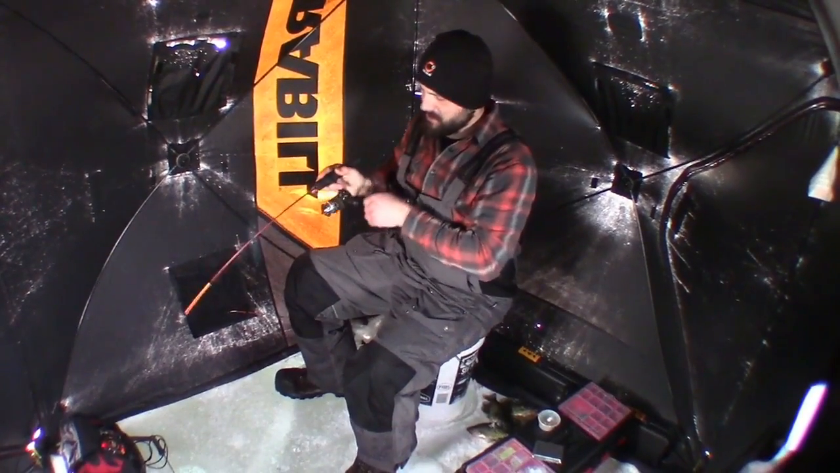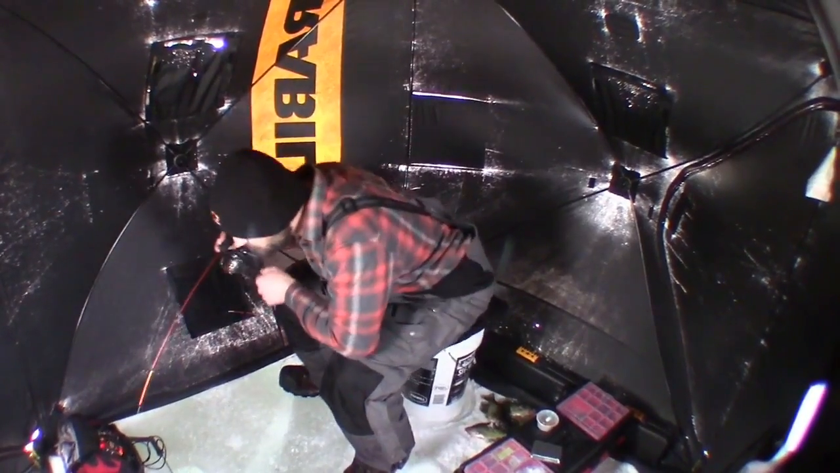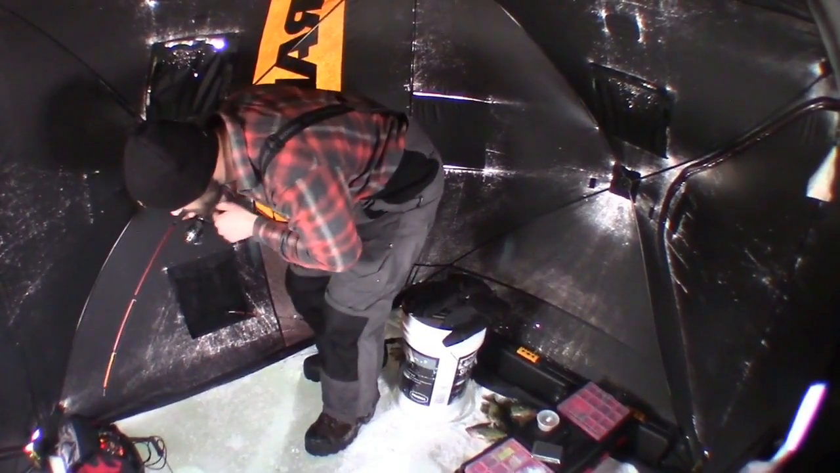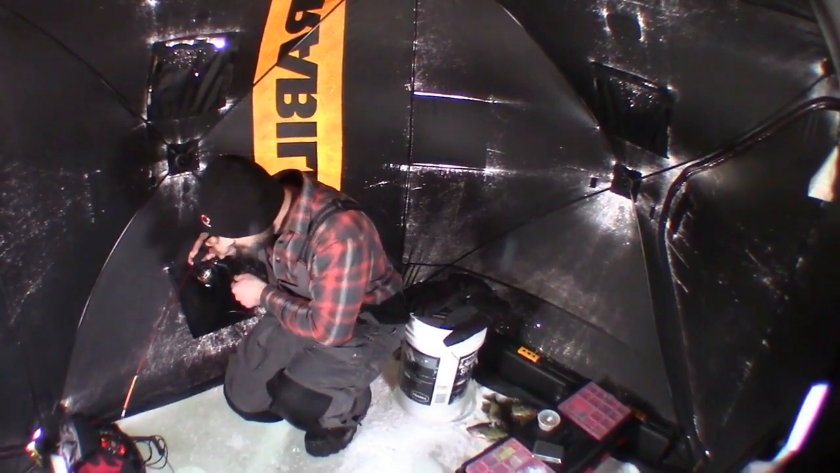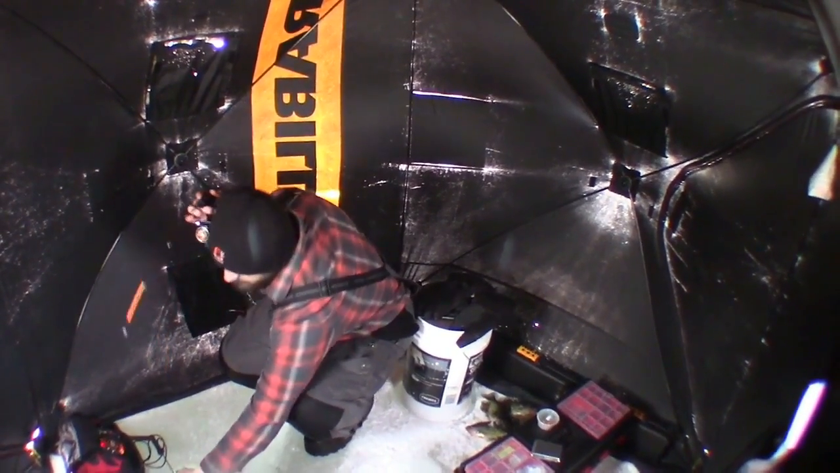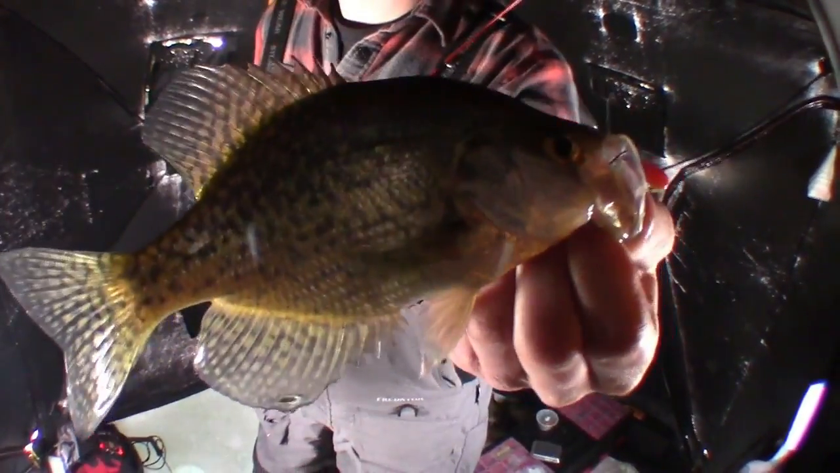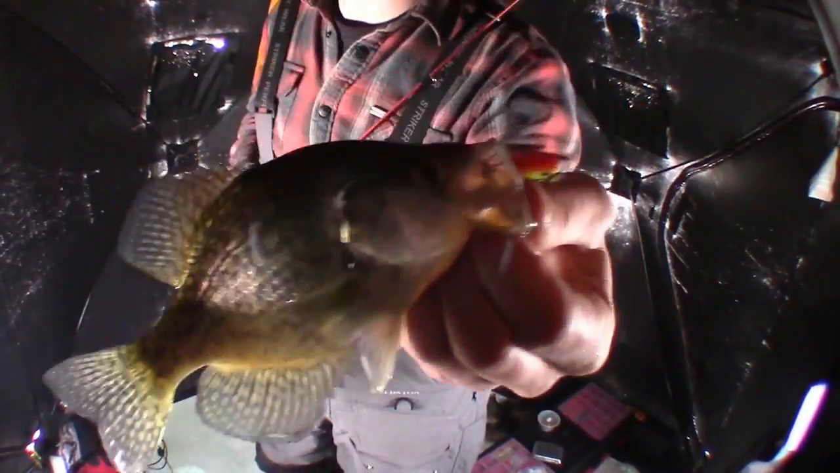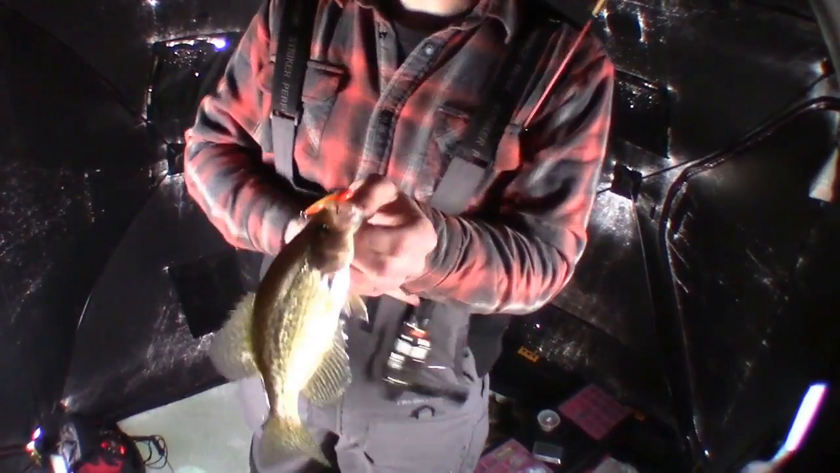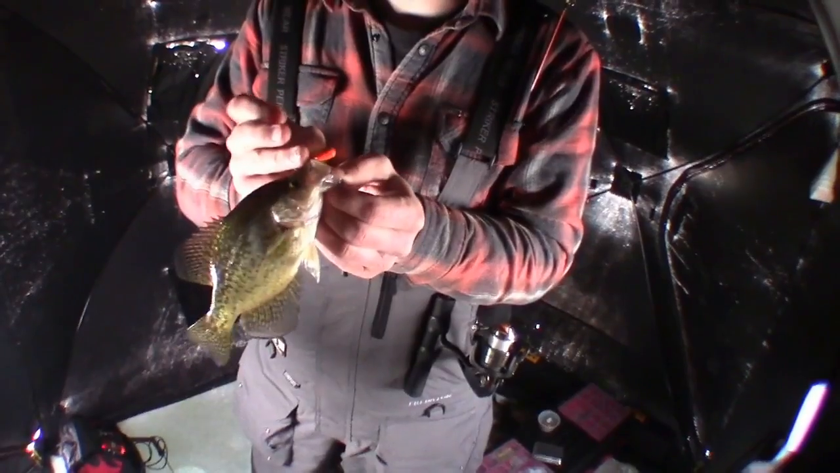Doesn't feel like a real big one. Not too bad. A little one, but I'm telling you, these are the ones I like to eat. So I'm happy with this, if I could sit here and catch these. And he just crushed this.